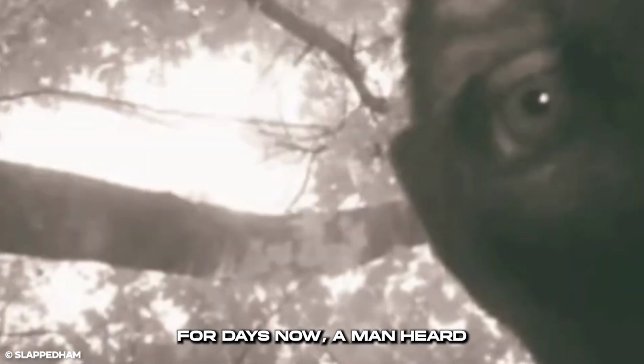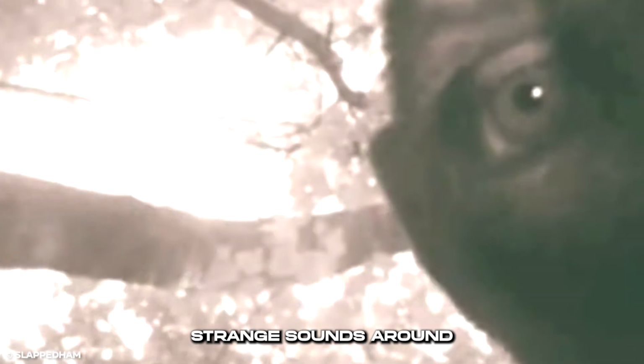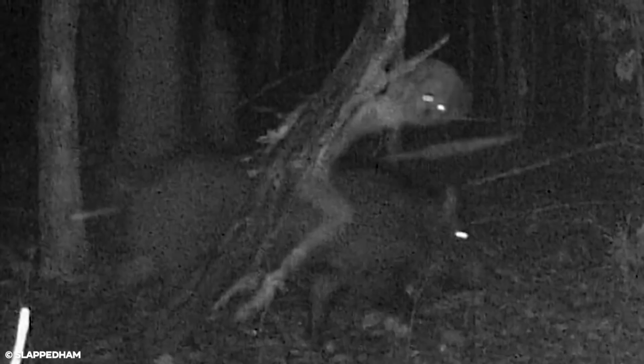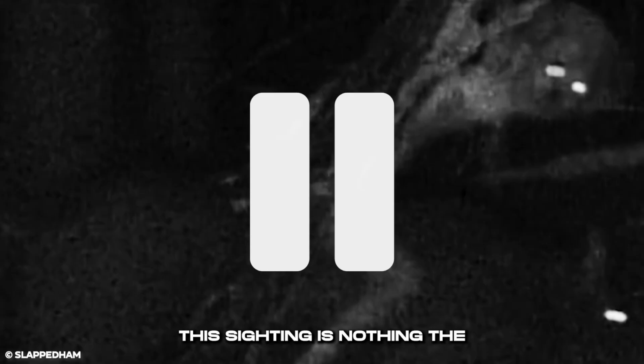For days now, a man heard strange sounds around his cabin in the woods. On this fateful night, the trail cam records a weird sight. It looks like an emaciated homunculus riding on the back of a boar. This frightening apparition's eyes are on the trail cam, knowing it's being recorded. This sighting is nothing the man could have envisioned as he slept in his cabin.